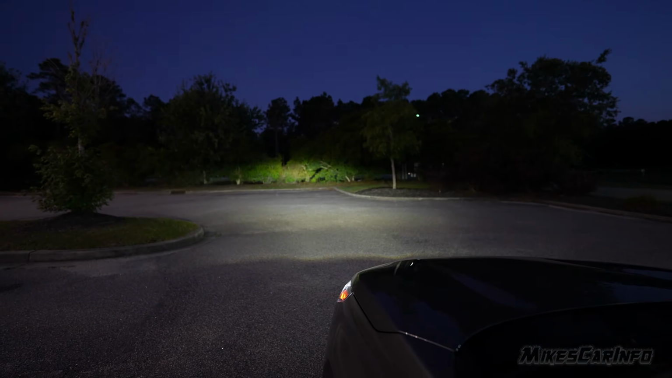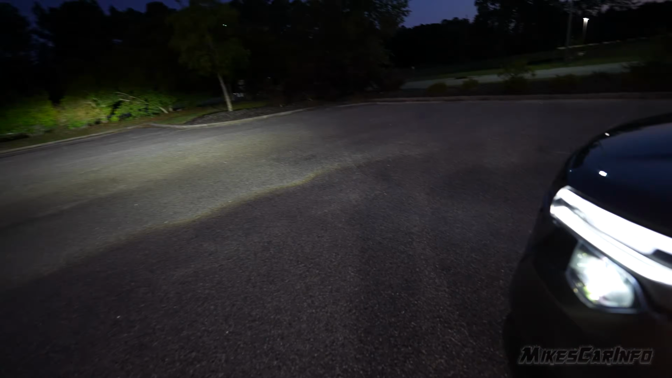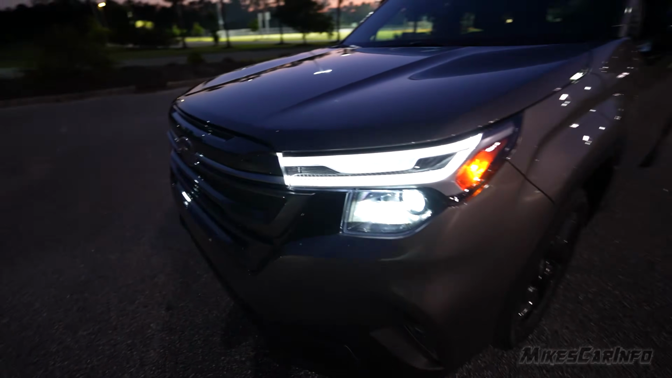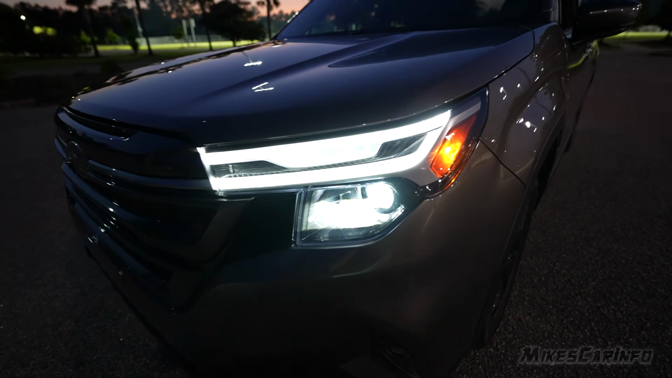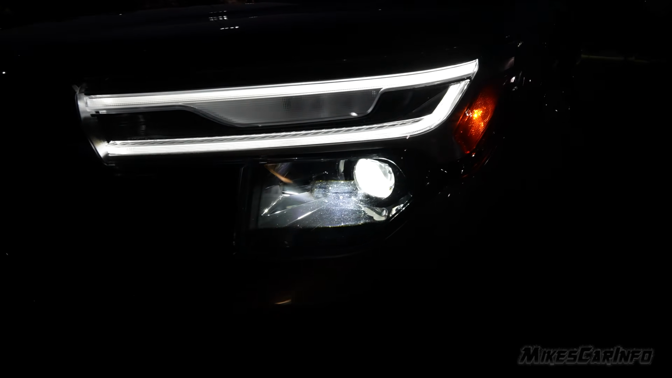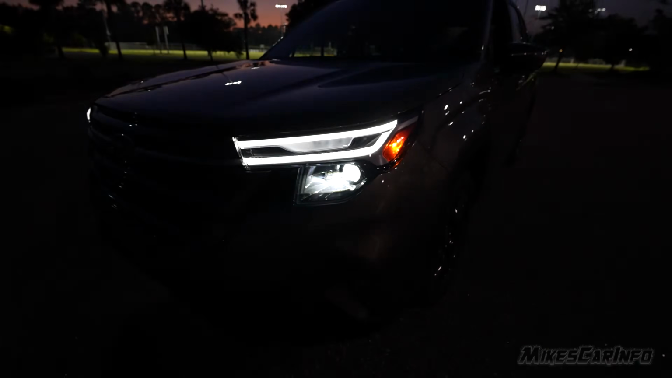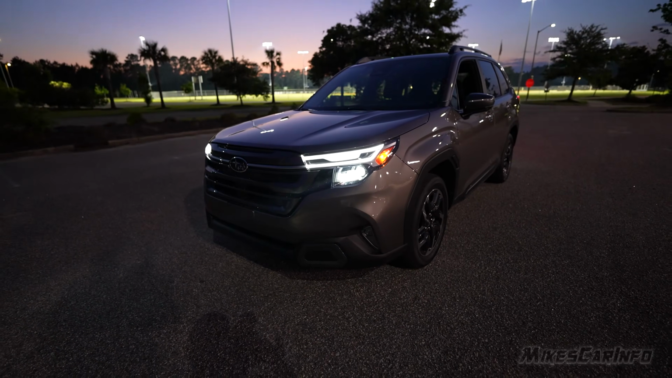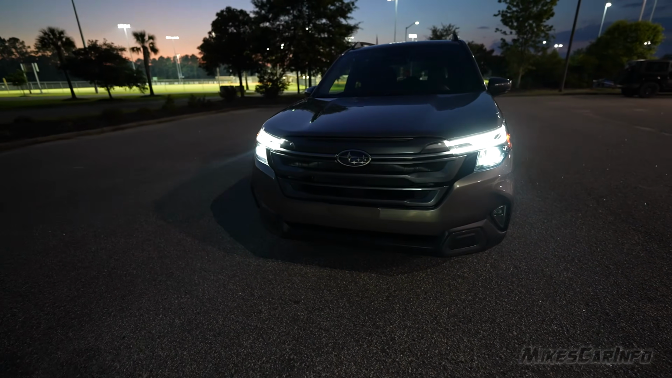Now let's switch to the high beams. High beams automatically turn off the fog lights. That's pretty typical. And basically, we're looking at basically the same thing. It's the same projector. It's just now refocused in a higher position. There may be an additional light that shines through that projector. We'll find out while we're driving. But basically, from this view, it just looks like the projectors are on and the fog lights are off.